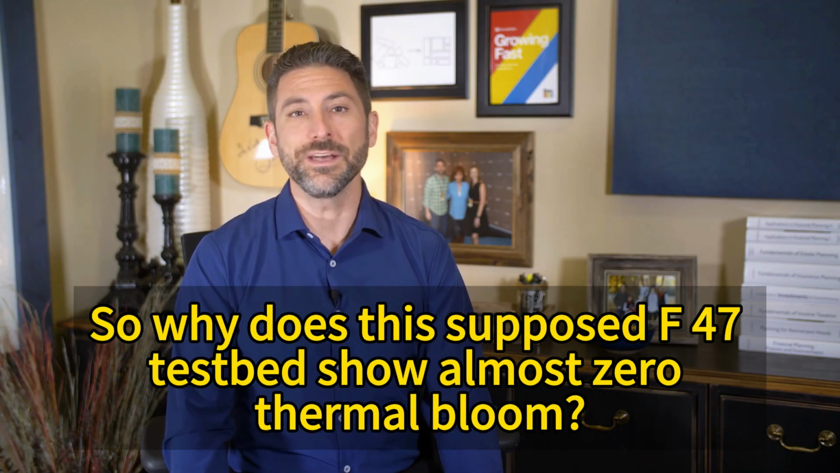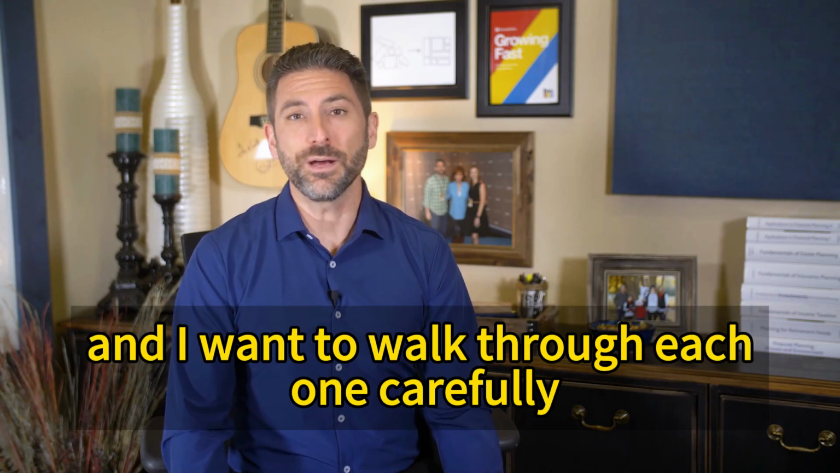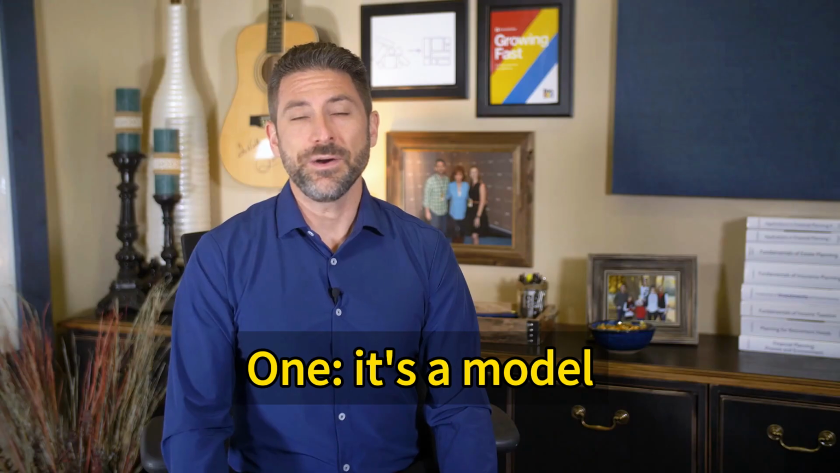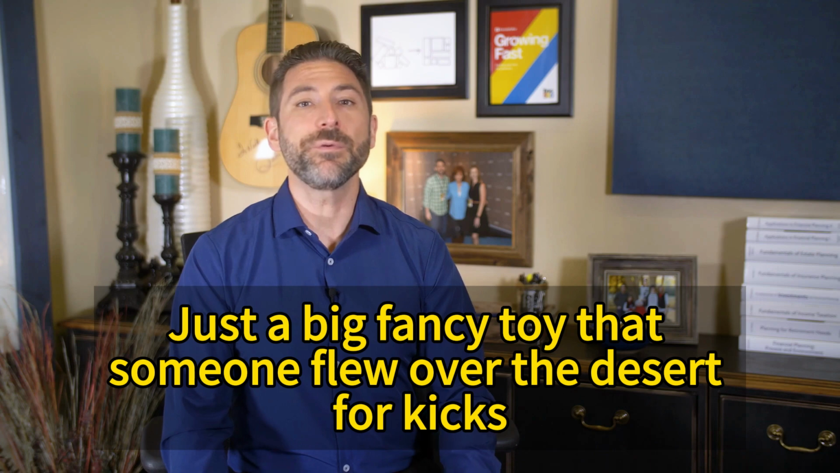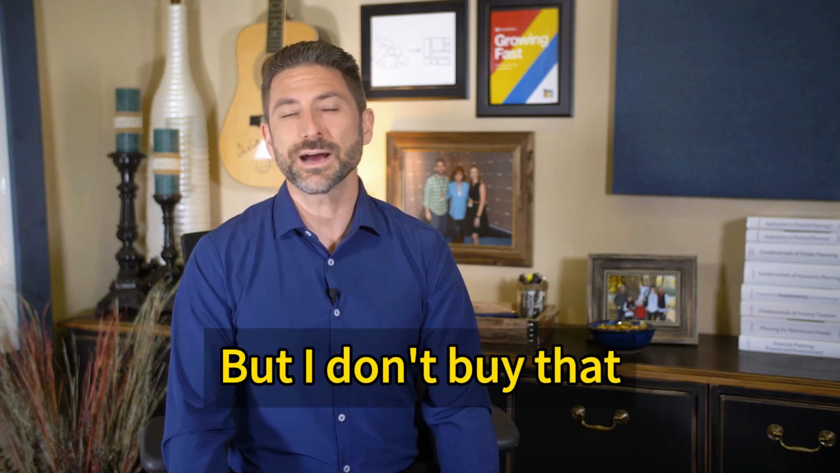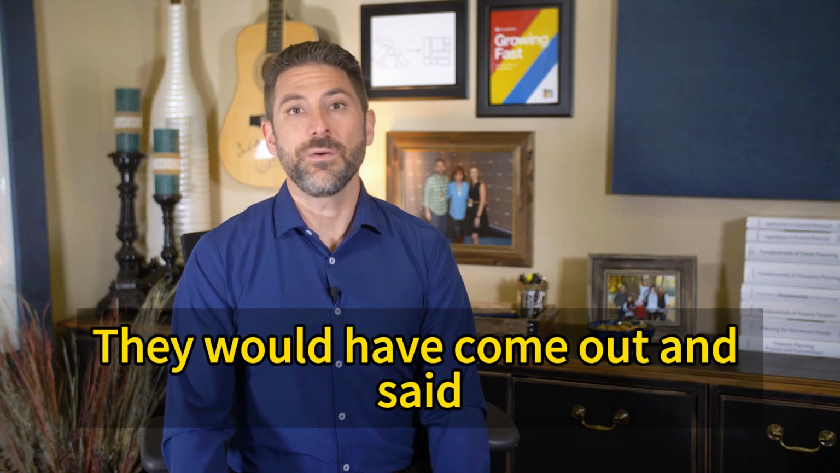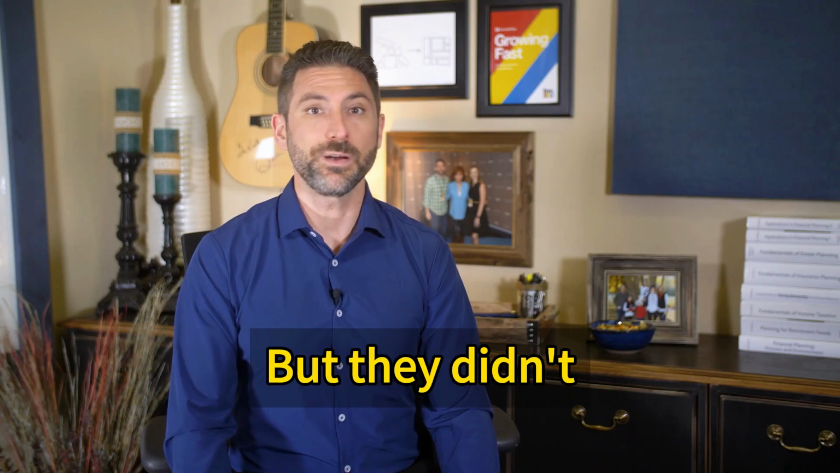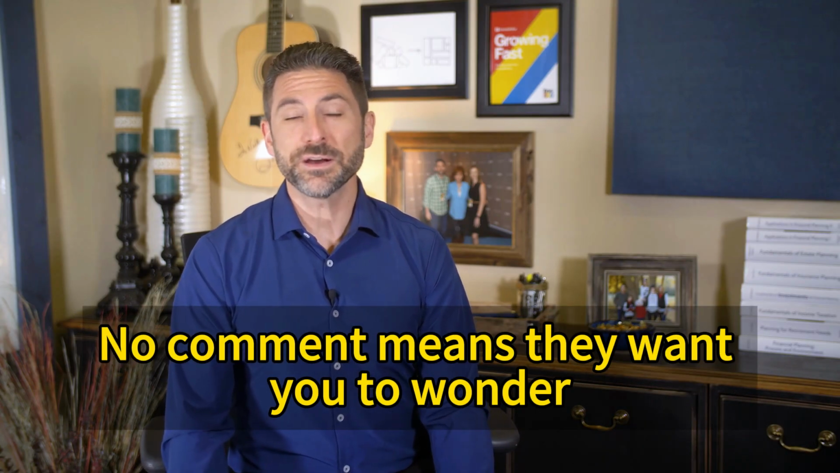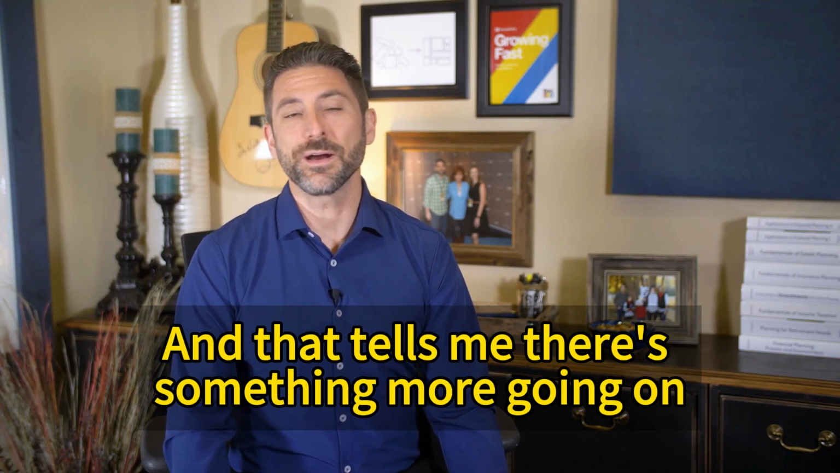So why does this supposed F-47 testbed show almost zero thermal bloom? I've got 3 theories, and I want to walk through each one carefully. One, it's a model, no engine, no plume. Just a big fancy toy that someone flew over the desert for kicks. But I don't buy that, because if it were just a toy, the Air Force would have laughed it off in 2 seconds. They would have come out and said, yeah, that's just a drone, nothing to see here, move along. But they didn't. No comment means they want you to wonder. They're feeding the mystery, not killing it. And that tells me there's something more going on.